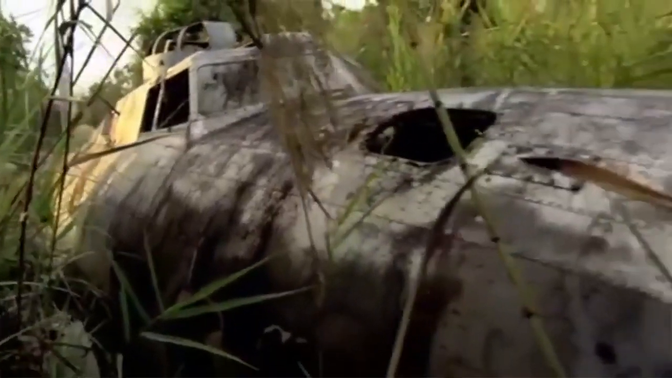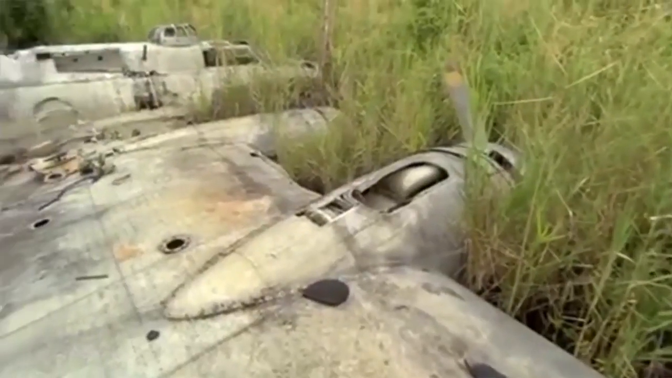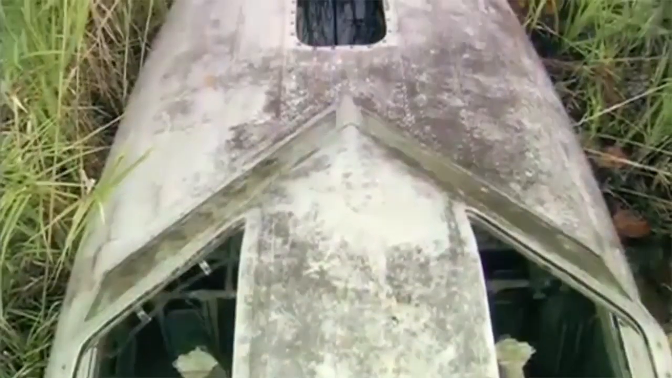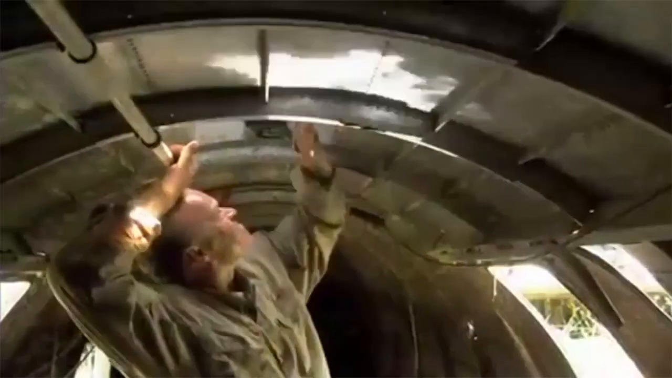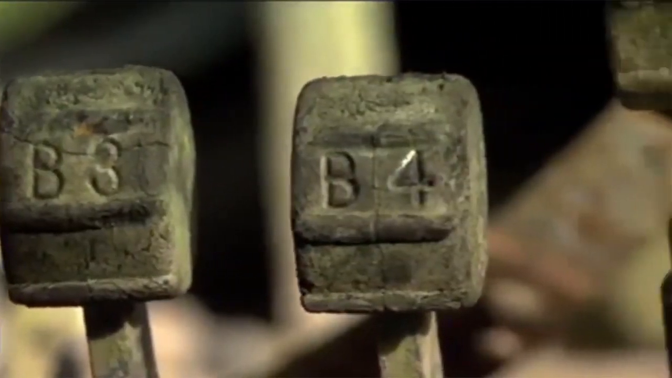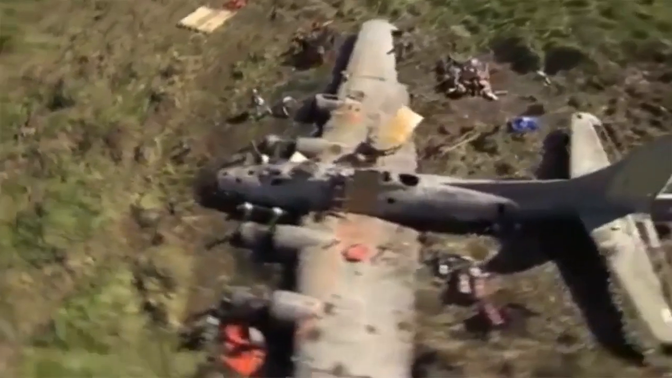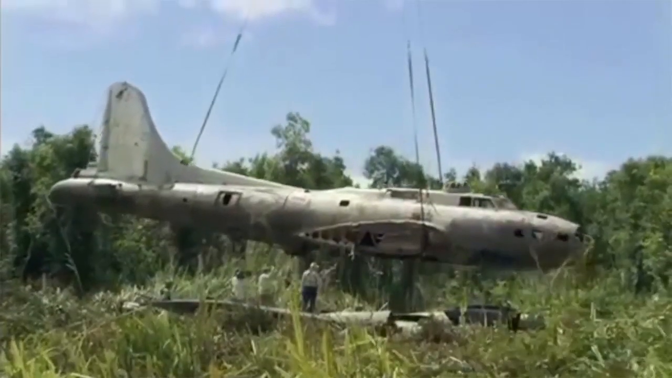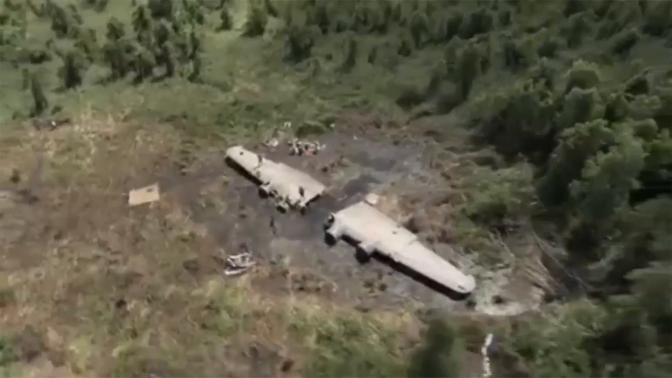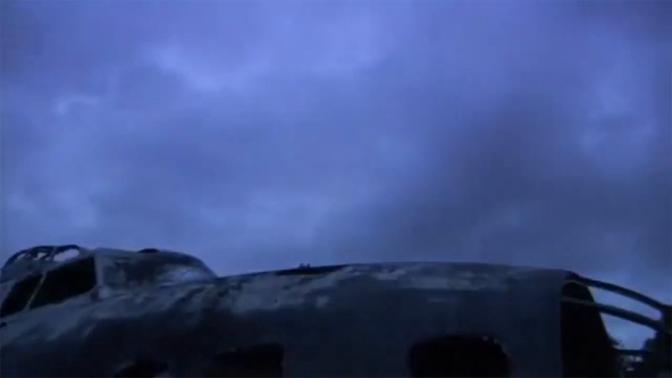This B-17E bomber was found lying silently in the middle of the jungle when a man captured it on his drone. So he went to see what the condition of the plane was from the inside, as it looked quite okay from the outside. After inspecting it all, he wanted to get it shifted, but what he did not know was all those years in the jungle, the water and everything. The plane wasn't really in the condition to be moved from its place in one piece. The wing fell off, and yet somehow, this man managed to get the pieces of the plane to his ship.